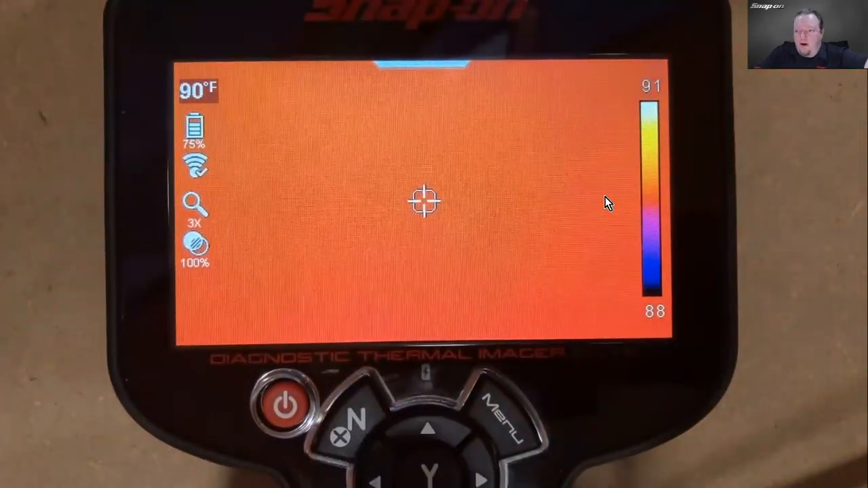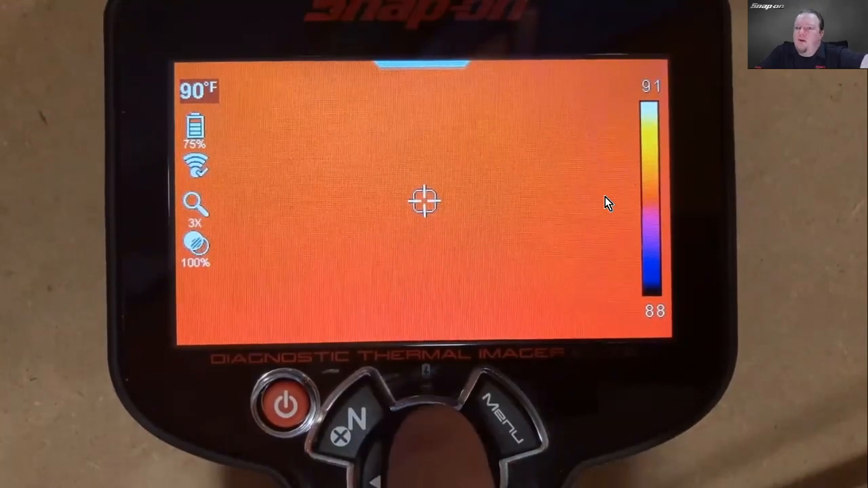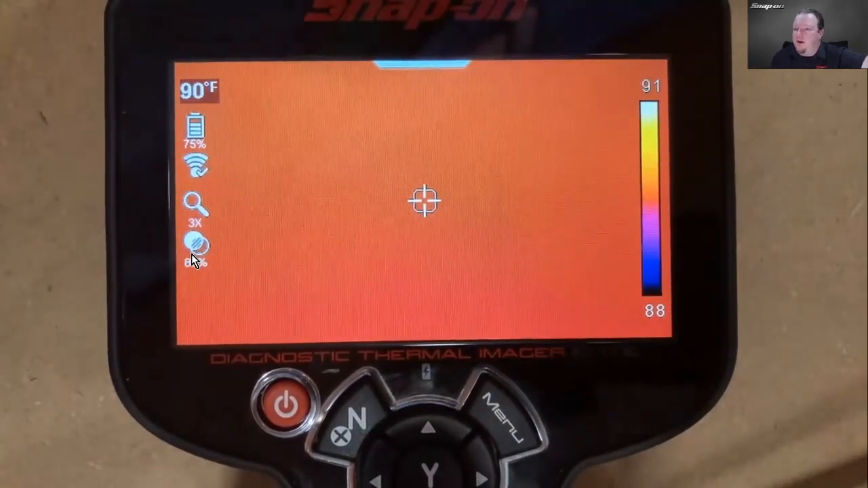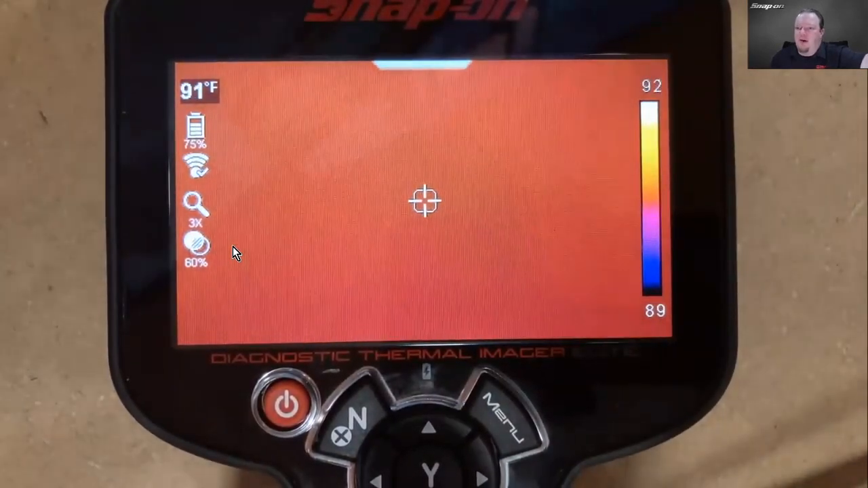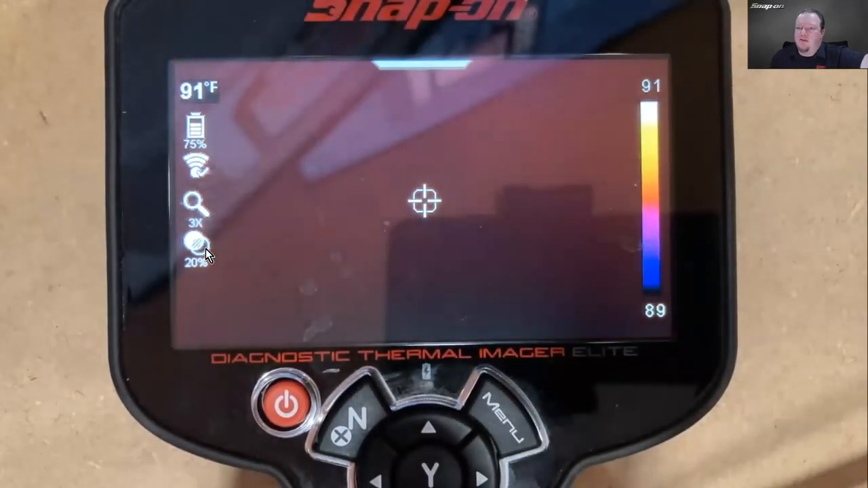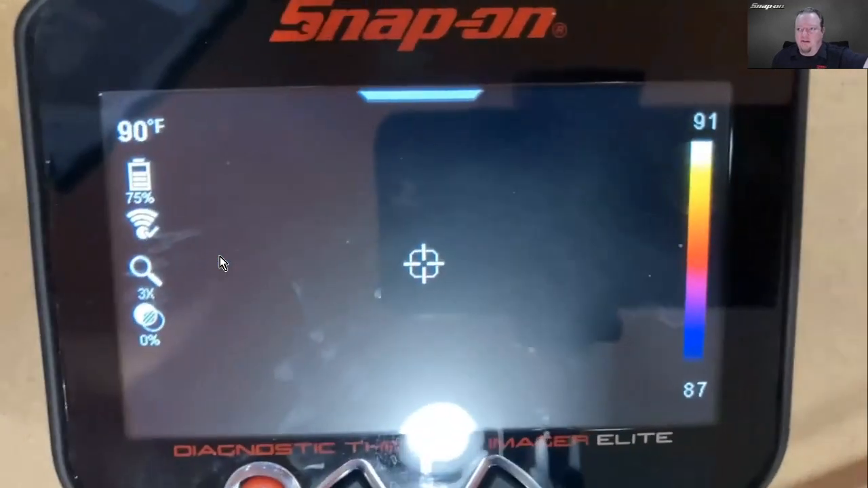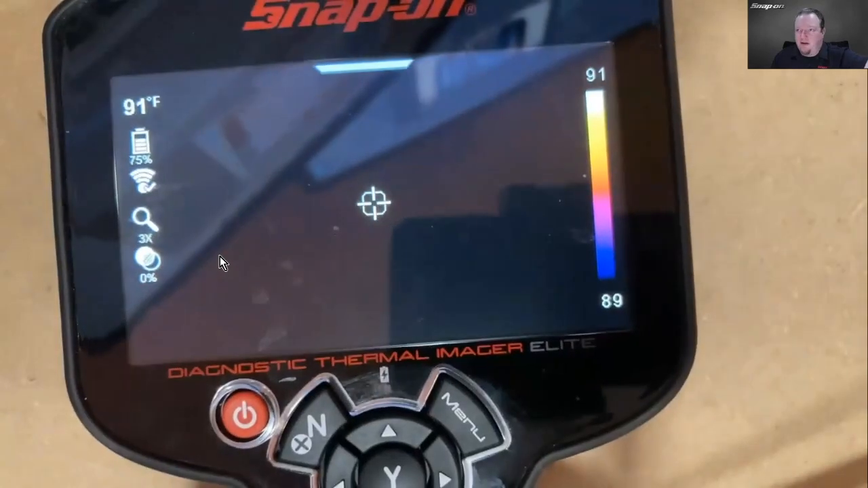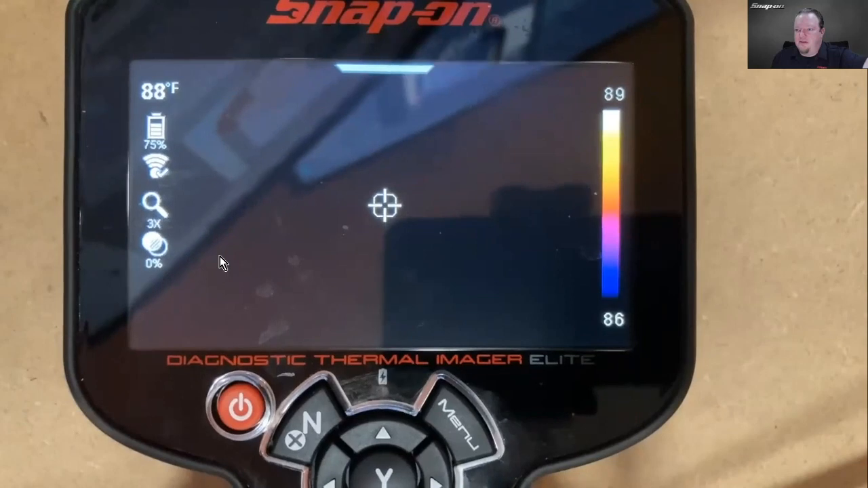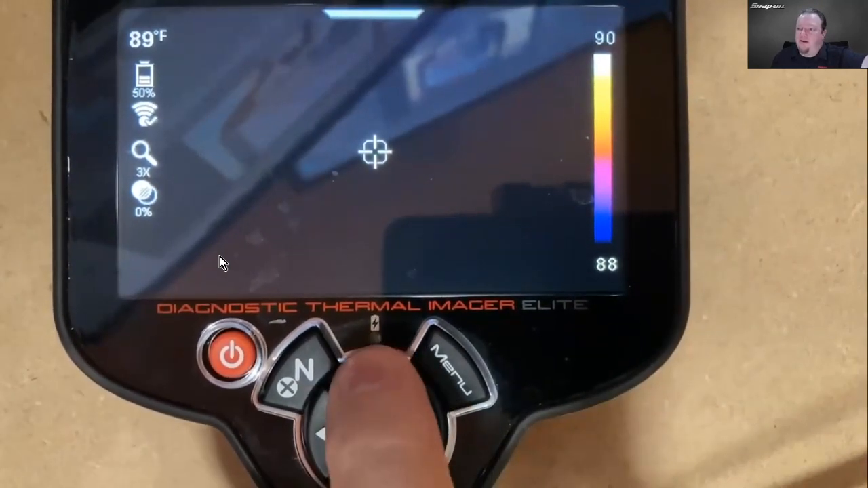And then if we go to the up, down, and left and right arrows, if we go up and down, that's going to change my opacity. So you see over here, how much thermal do I see versus the actual camera? So 40%, 20%, none, right? So that'd just be straight camera. I think I might be able to lift it up. Let's see. Not really. Can't see it really well. So that's your opacity, up and down.